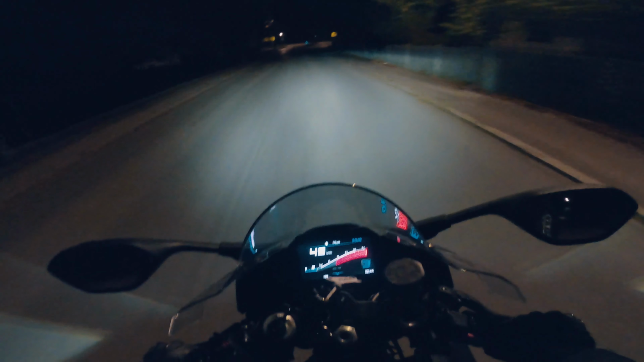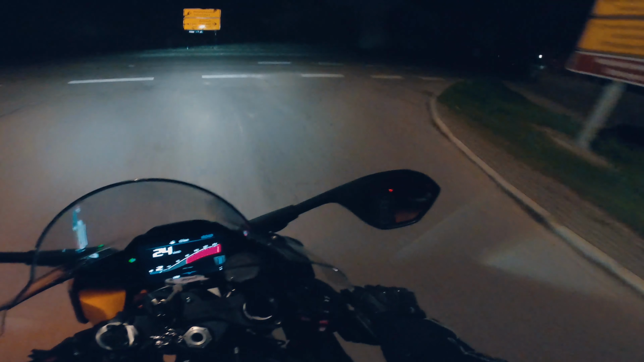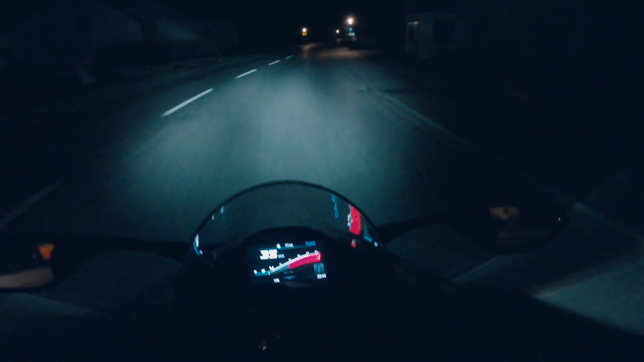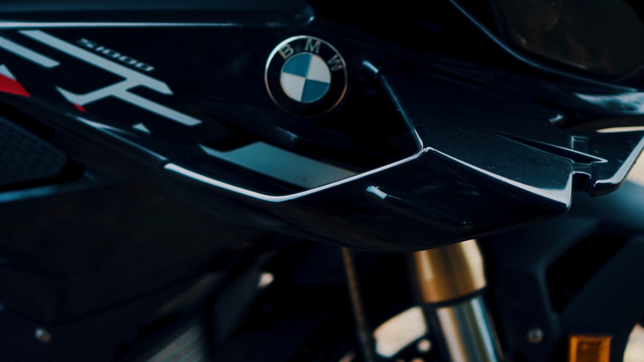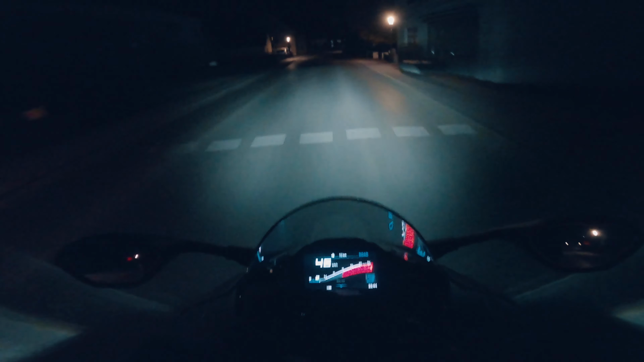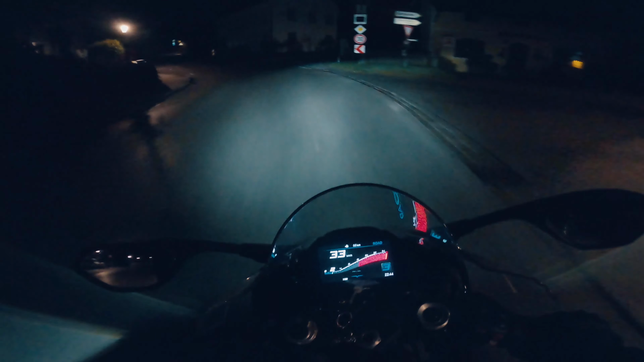Even when you look at the winglets from the M1000RR, which were adopted on this bike with a facelift, they are functional. Yeah, a lot of people say they look weird and everything, but actually at high speeds they really provide a lot of downforce. You can sometimes really feel them work, especially if you're trying to go quite fast and then turn.